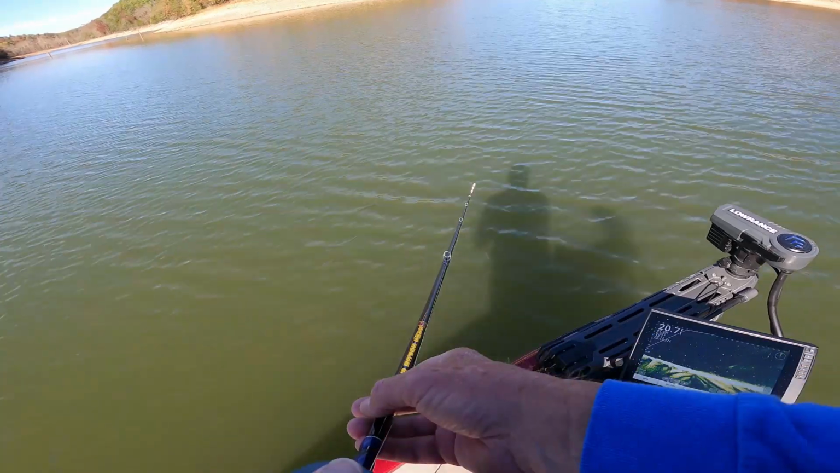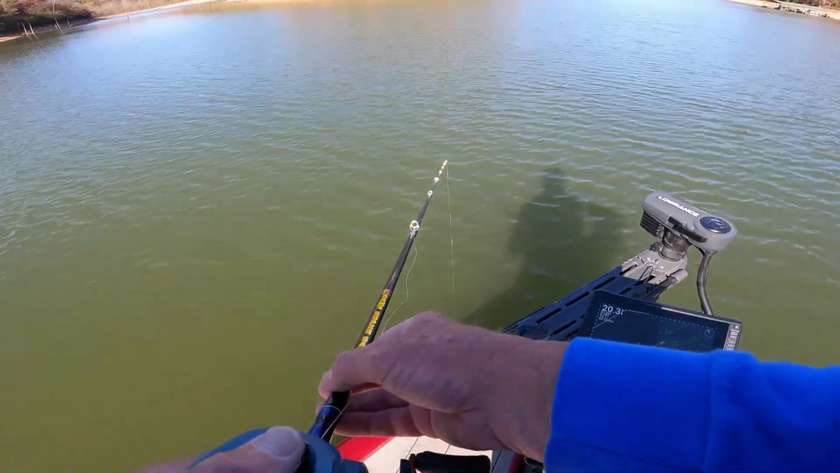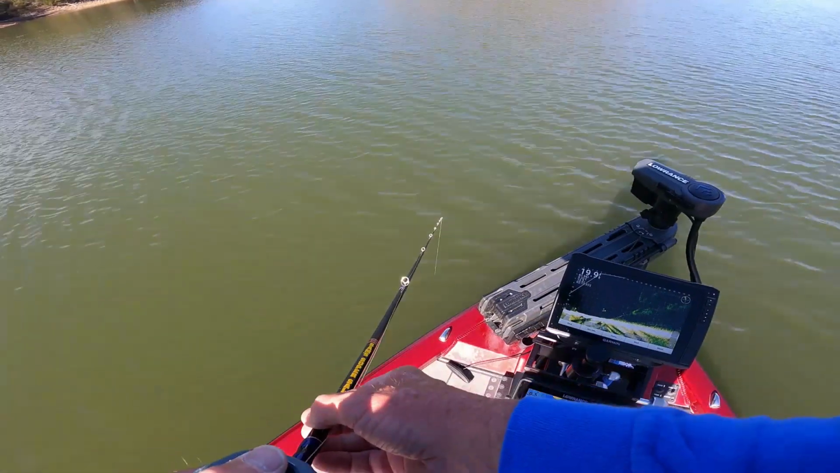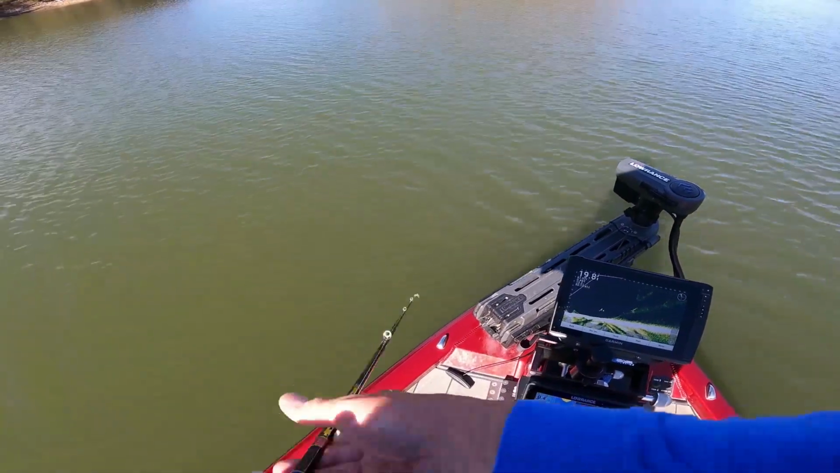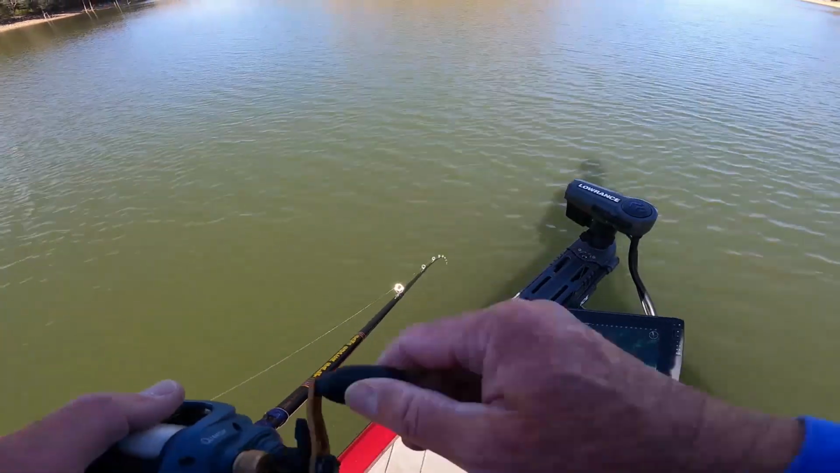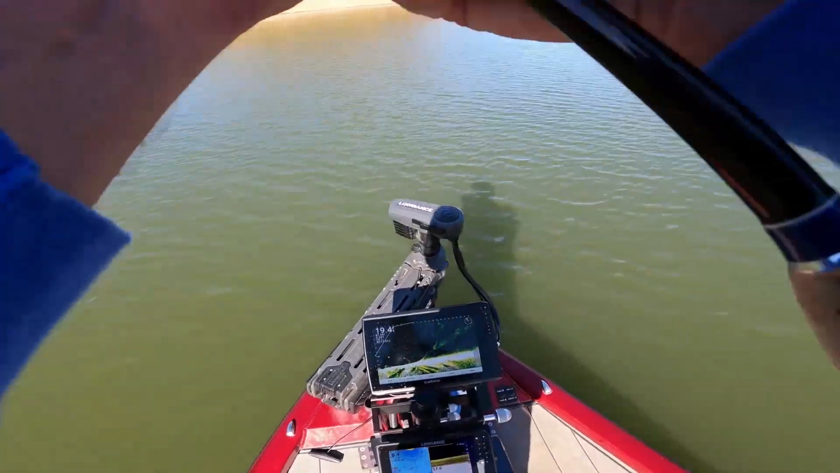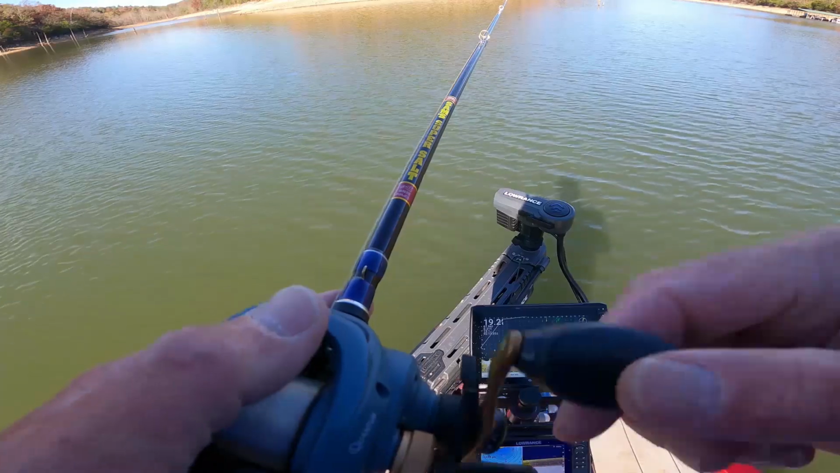When they hit it, they almost always hit it on the drop. Oh, there's one chasing it. So we're trying to get it on the drop. We're just trying to get it so it's going on the bottom. There's some fish out there. They're not very big ones. That one right there might be. We'll bring it back and work it back through that area so you can see.